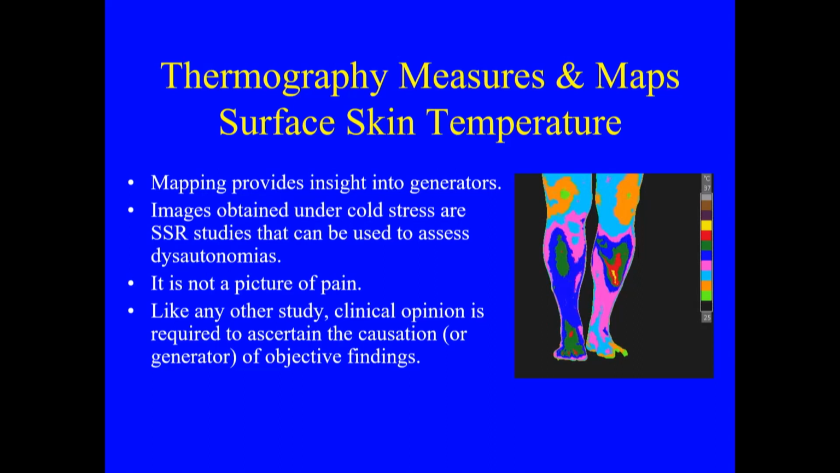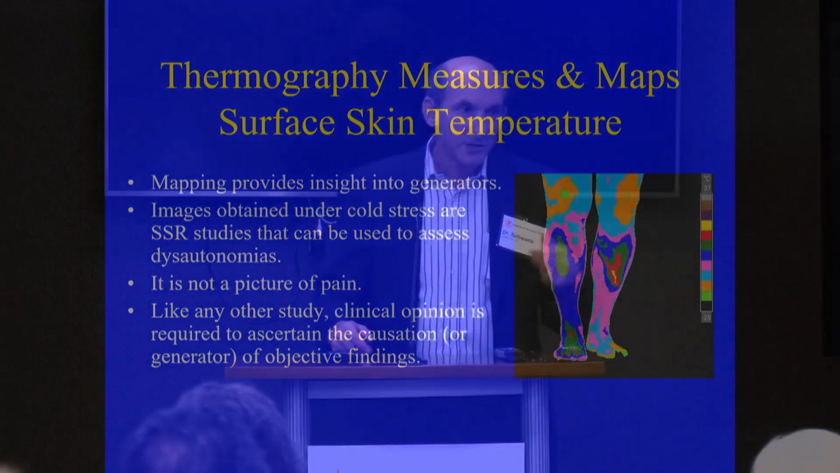In today's case, we're talking about neuromusculoskeletal studies, in particular studies with dysautonomia, because that's what you all have, RSD and CRPS. So by seeing the distribution that those color changes occur in, the mapping provides insight into the generator. And we've been about that since the day I started my practice. What's generating this response? Why do you have this? You can say, I have this because I broke my leg, but guess what? That may not be why you have this.